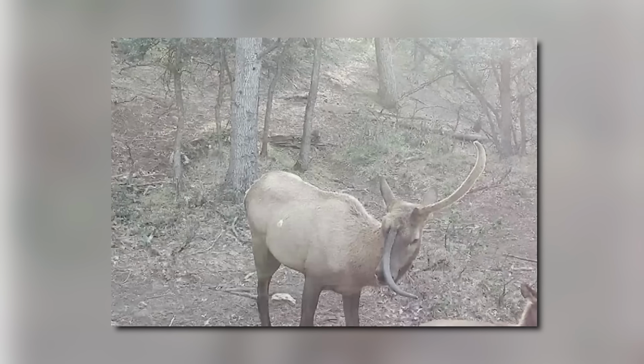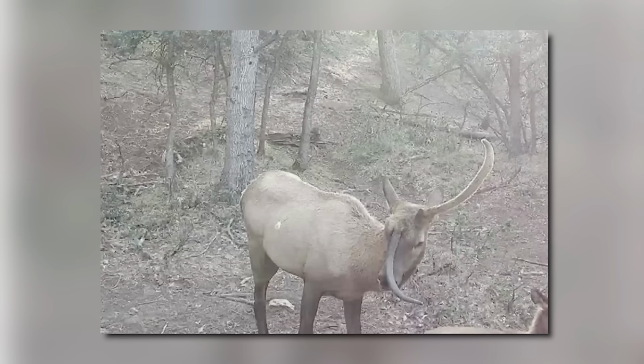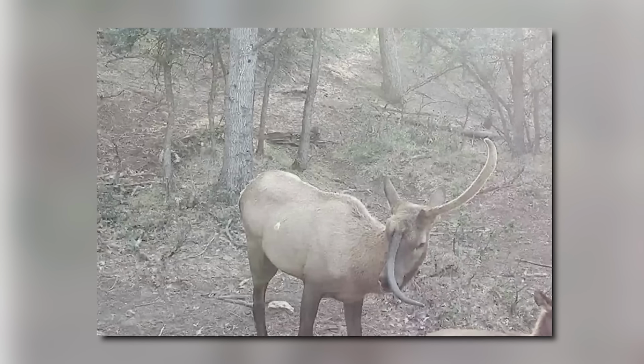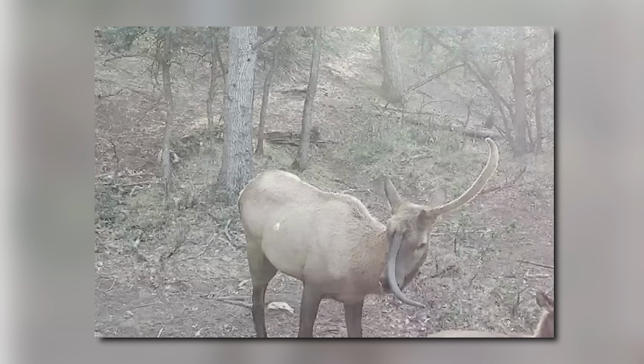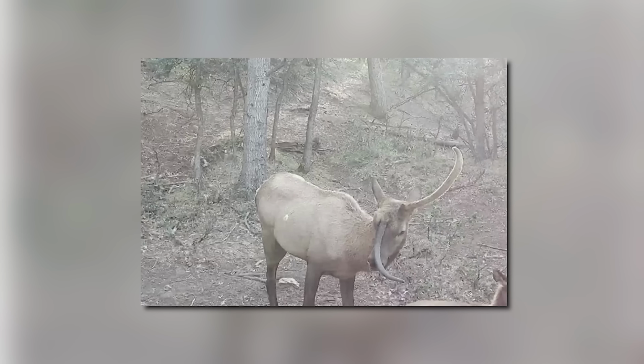As we've all been taught, the existence of unicorns is purely fictional. They're mythical creatures, and it's impossible for a real animal to have a single horn protruding from its forehead. Well, this seems like a real animal, and that's really a horn.